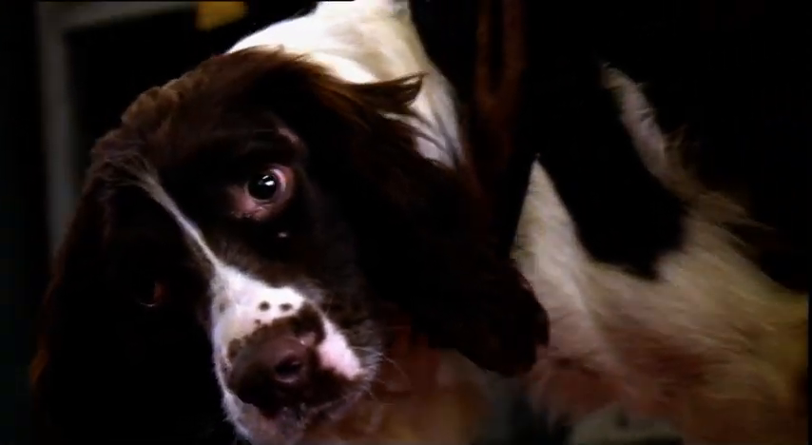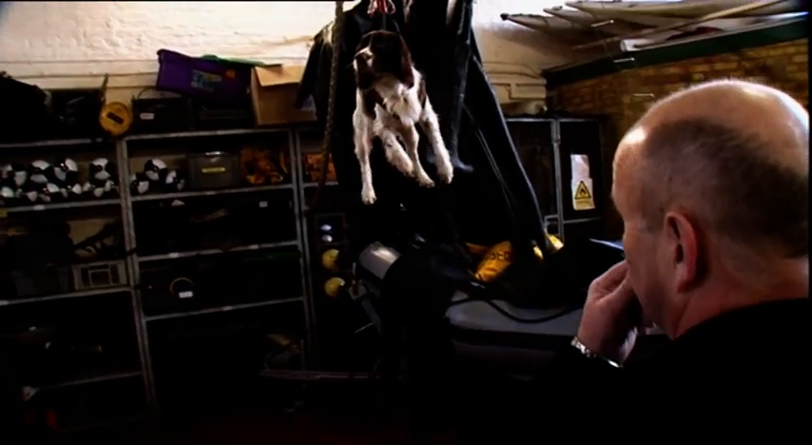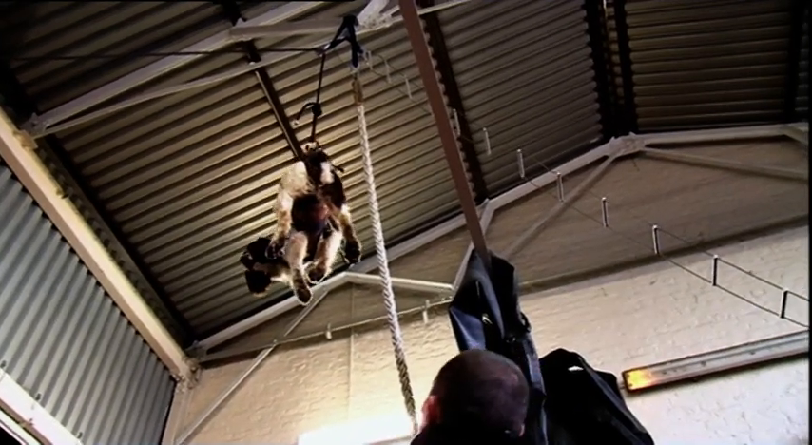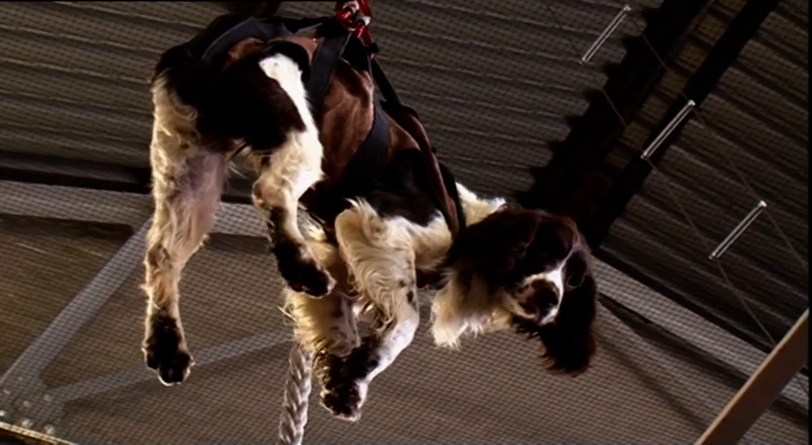Legs are all nice and loose, they're not stiff at all. What we do, we take him up further to about 10 foot if we can. He's just looking at his surroundings here. He's always quite interested up there. What's happening up there? That's good. Yeah, and bring him down, that's great. He's not stressed at all.